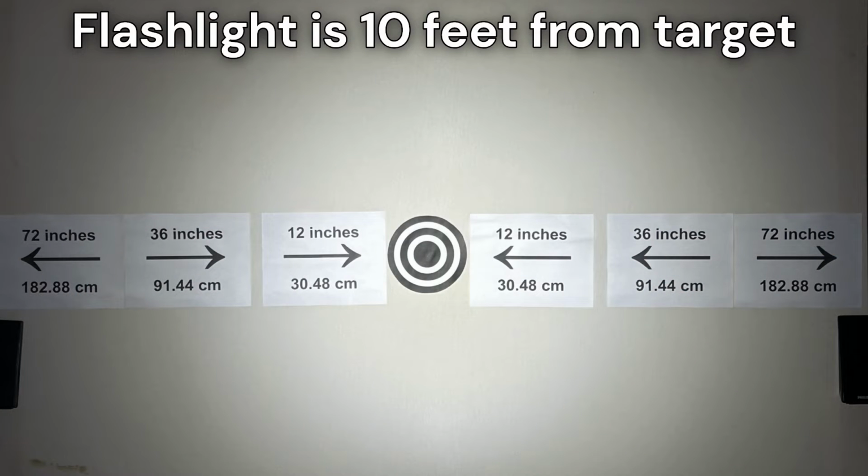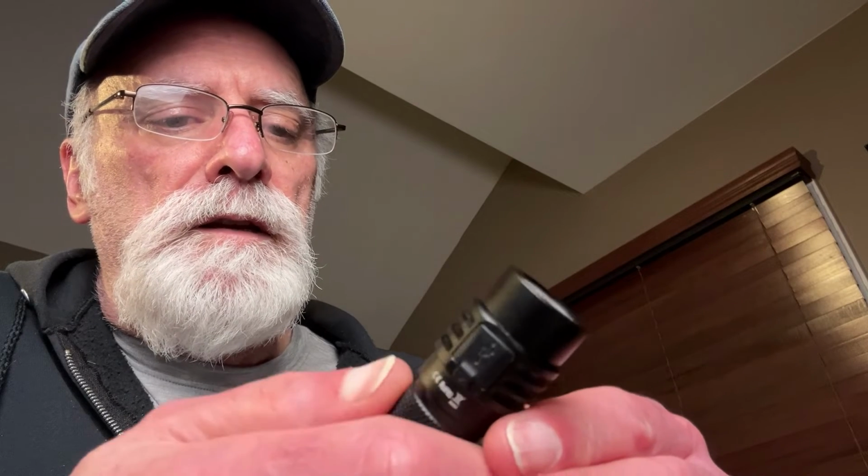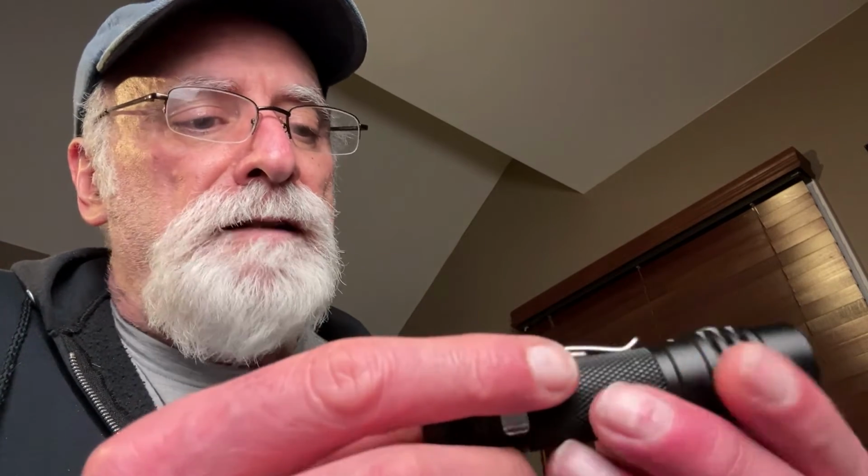Yeah, so on the chart, the beam at 10 feet was putting out a circle of about 40 inches in diameter, so just under 4 feet. So for an 1800 lumen, I would expect it to actually be a little bit tighter than that.